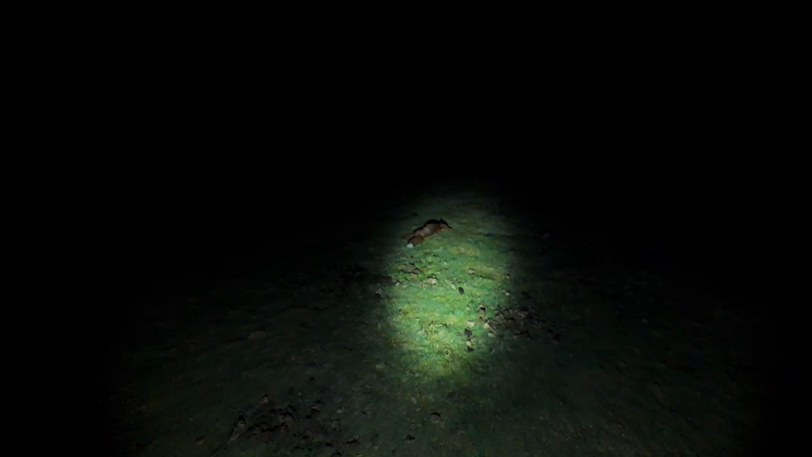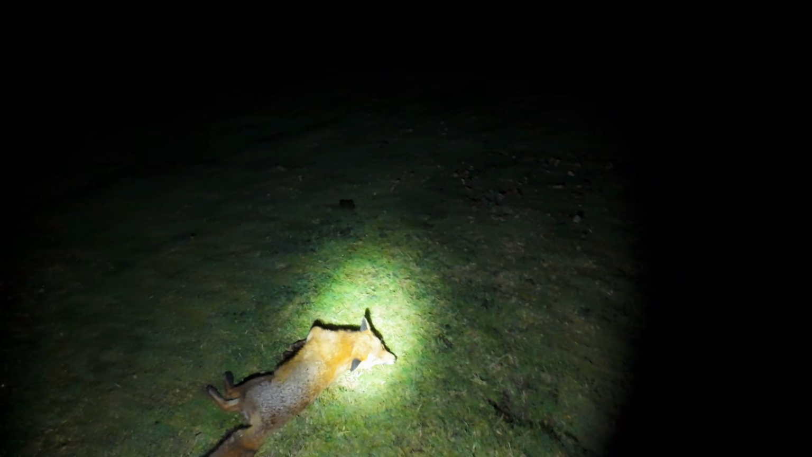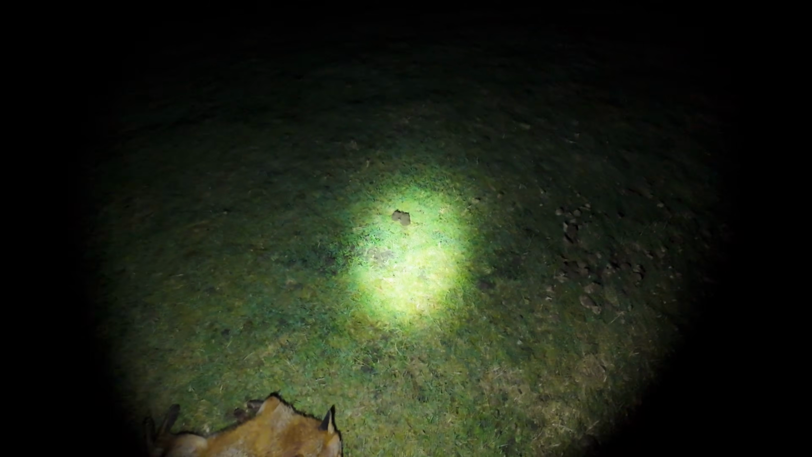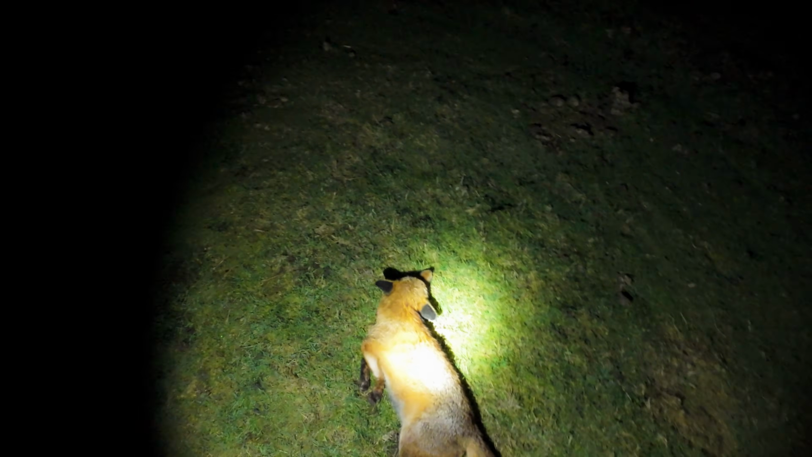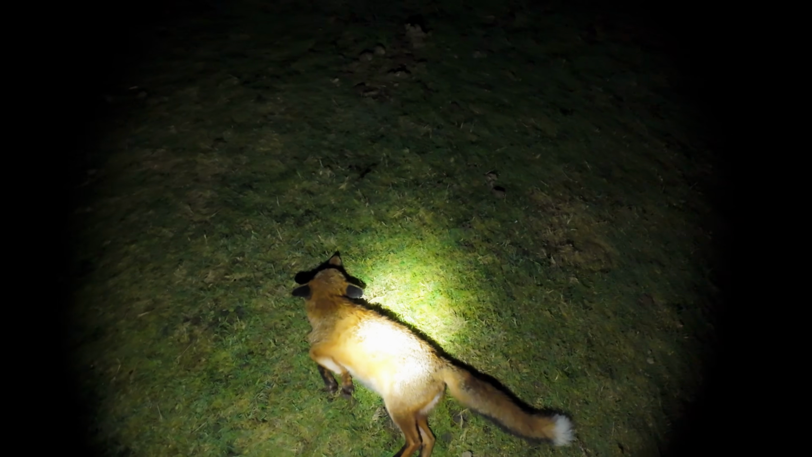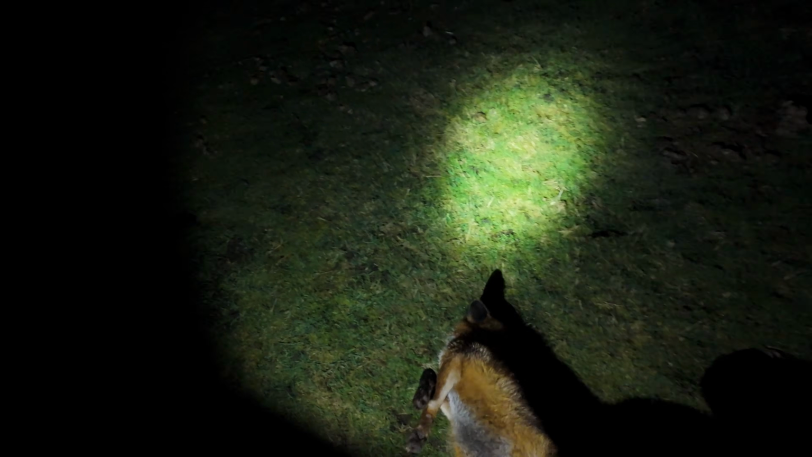This is the first one I shot. Chest shot.